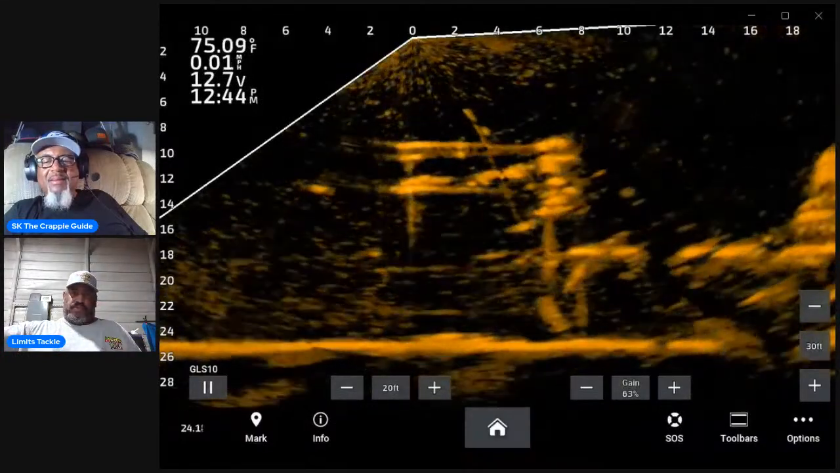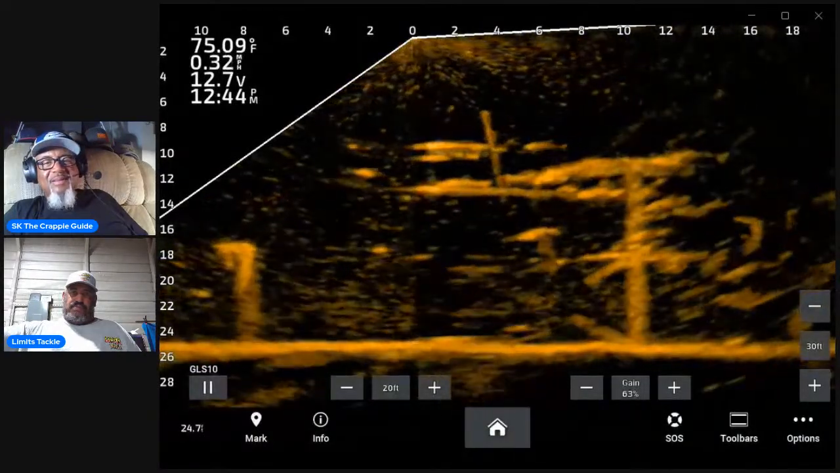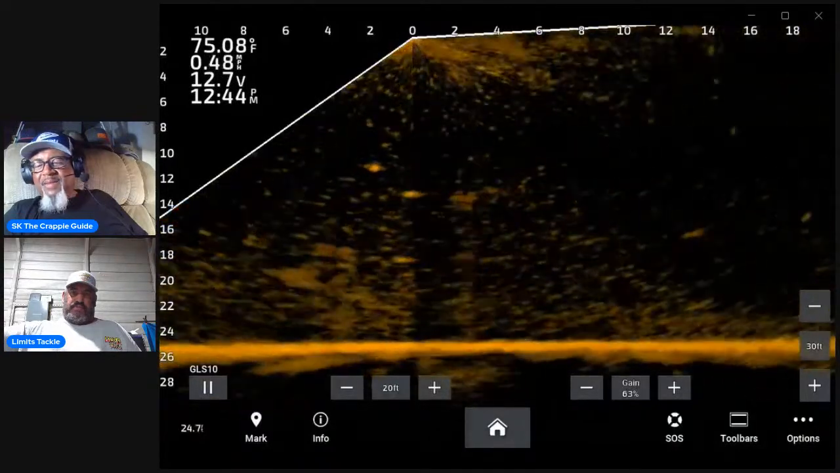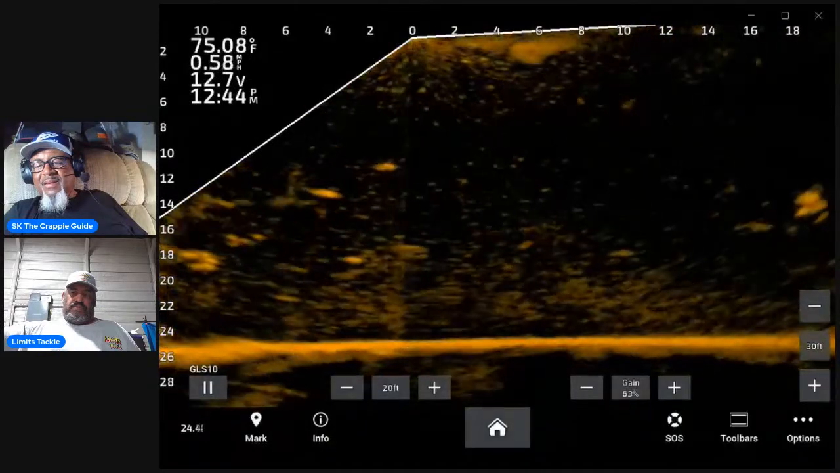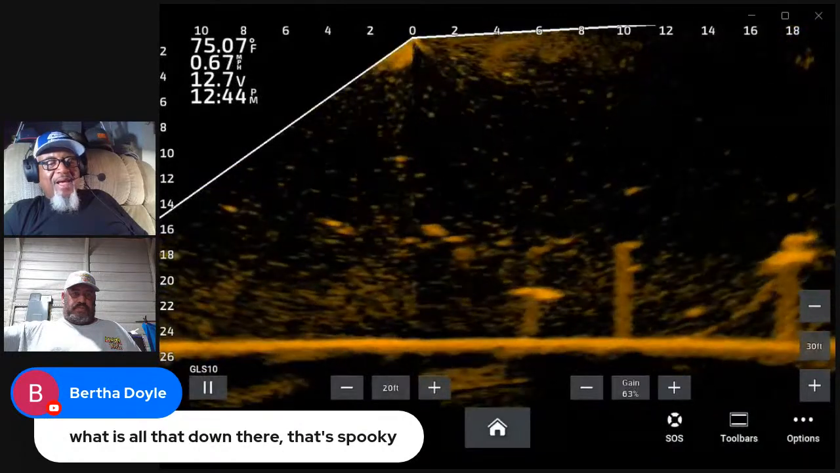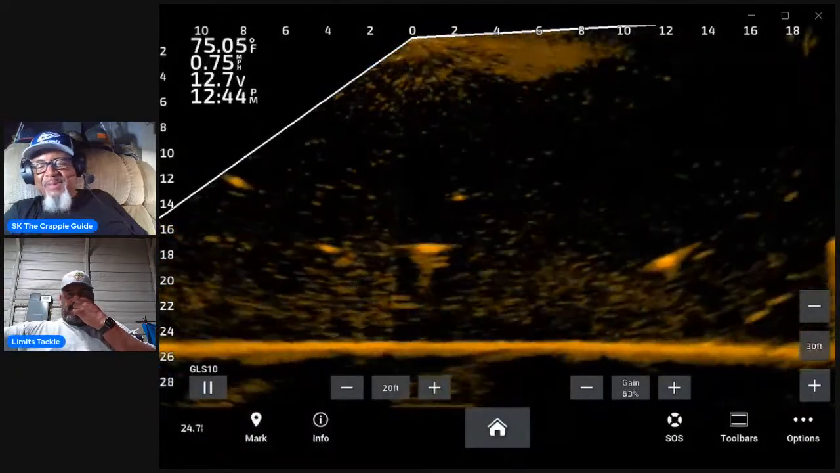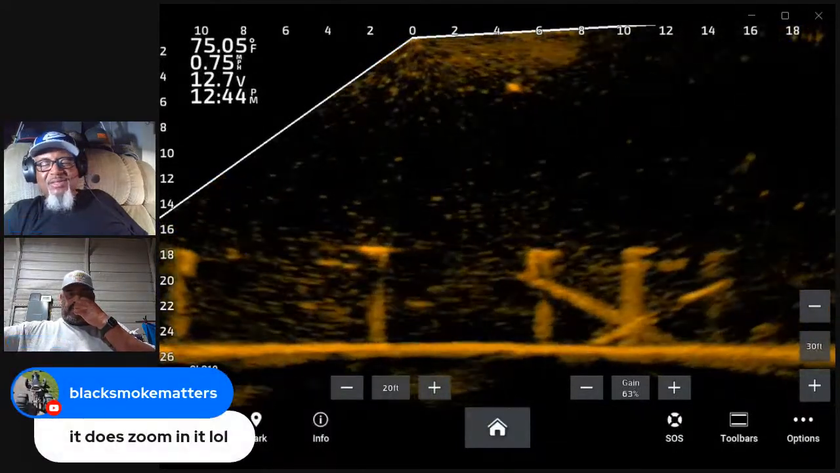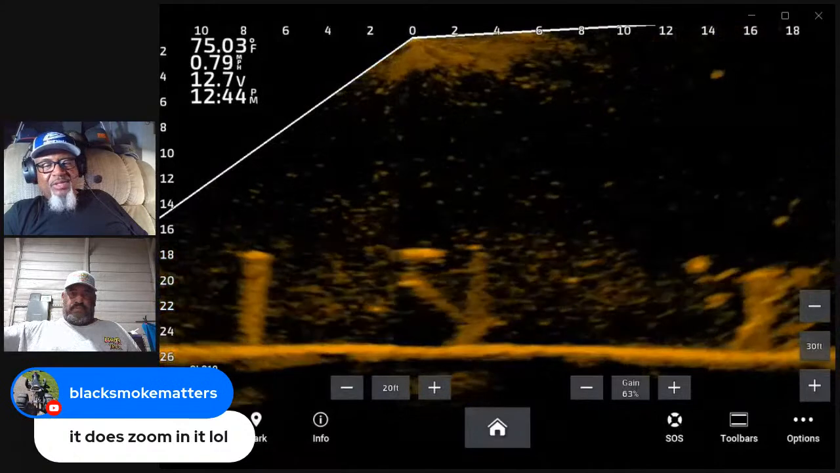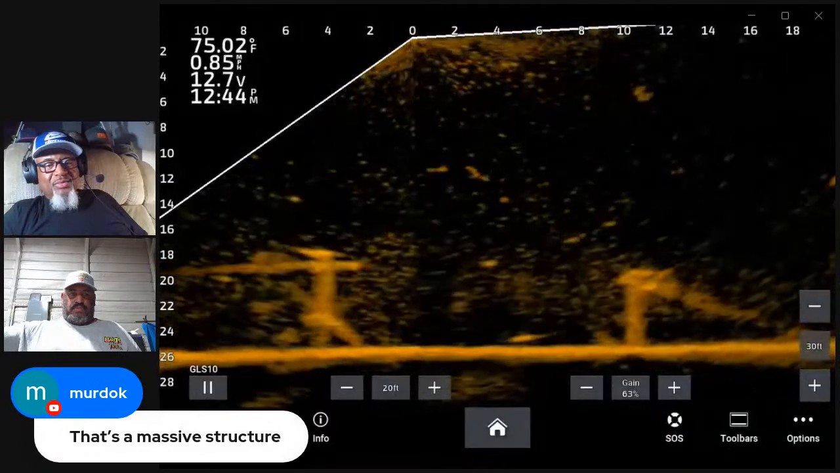Right. Man, look at them jokers. Yeah, there's some big old boys there, just waiting to ambush some bait. Yep. What is all that down there? It says spooky. It's an old pumping station from the 1940s. Zoom it in. Yeah, if you zoom in on it, it's going to look pixelated. Yeah, Murdoch, it's huge.